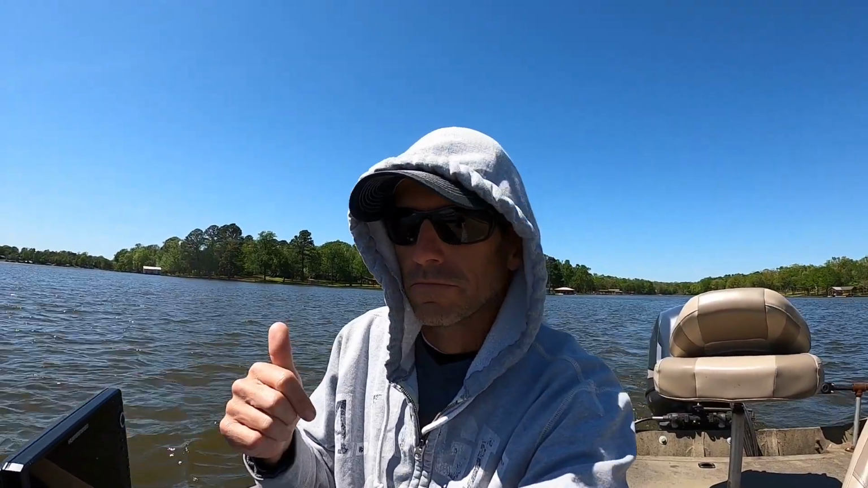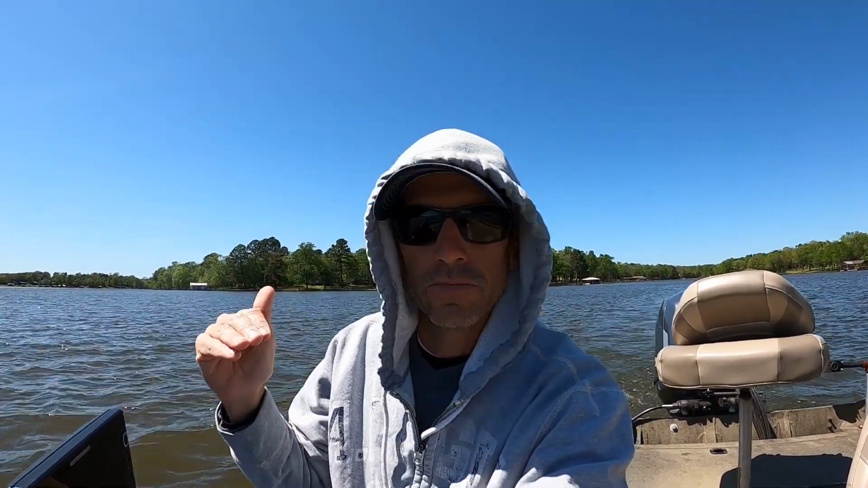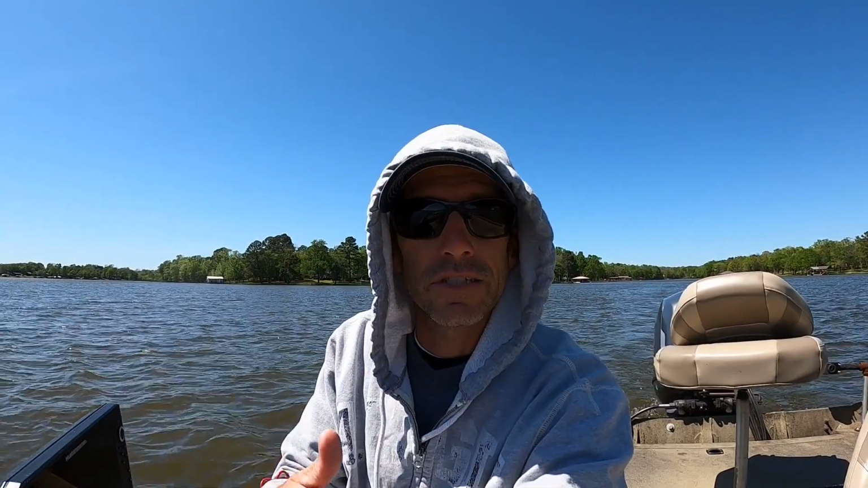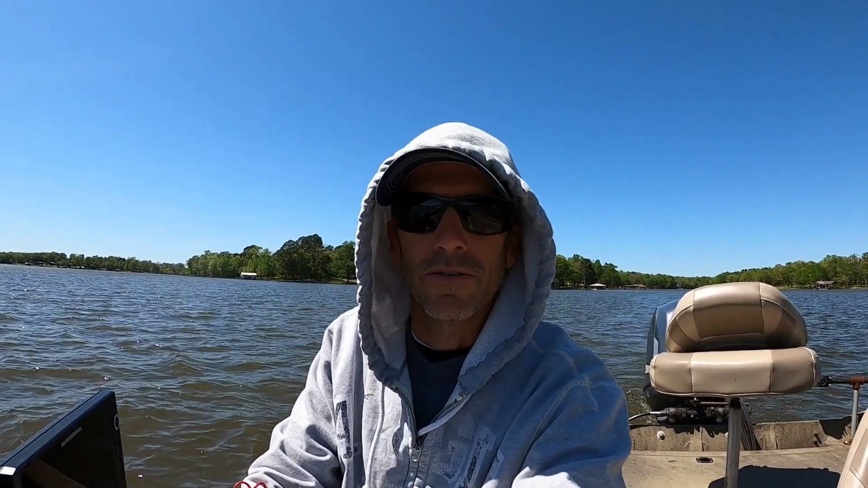If you don't have a Livescope, use side imaging. If you don't have side imaging, use 2D sonar, whatever you can to find those stumps and laydowns off the first break line, off of the shore, in the backs of the pockets, and you'll find those crappie. And if you don't have any electronics at all, throw a beetle spin, throw a road runner, just cast a jig, swim it around until you actually get some bites. When you get a bite, throw a marker buoy out and start fishing it with a minnow, and I'm telling you what, you'll end up catching a whole lot of crappie.